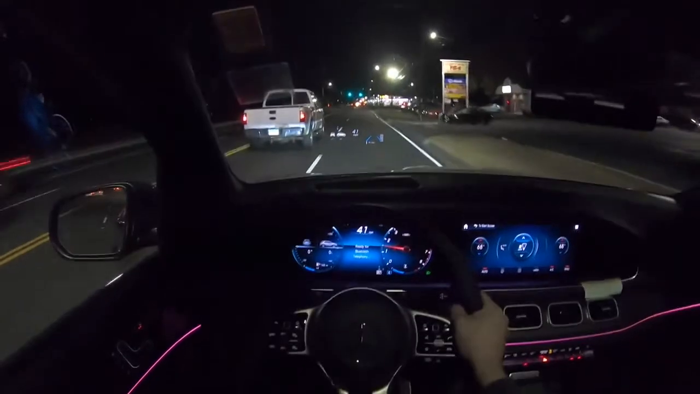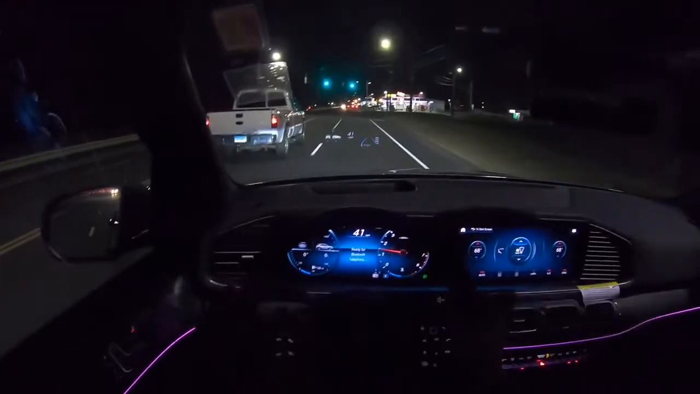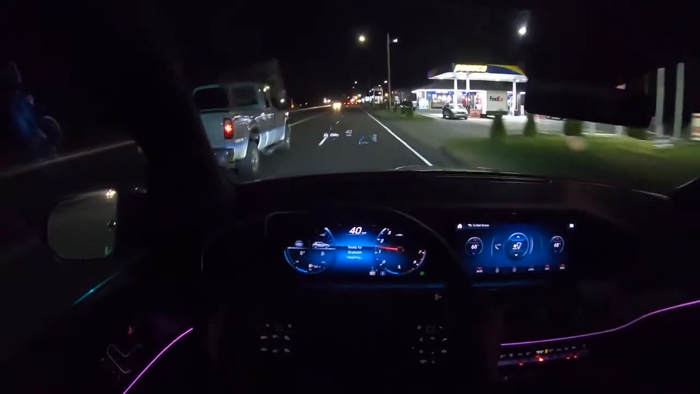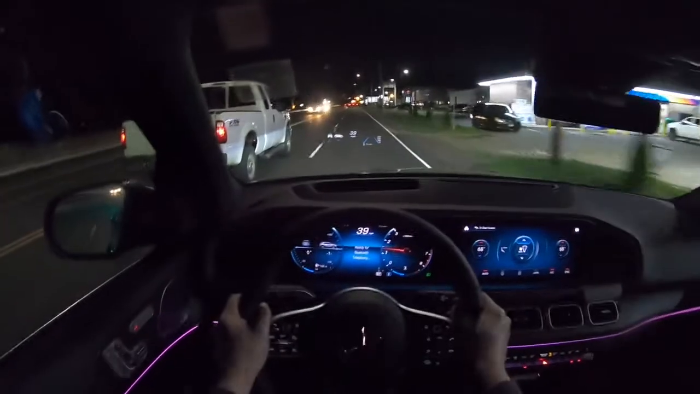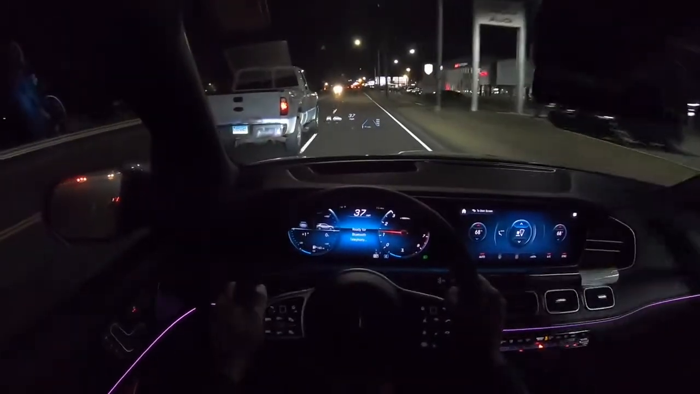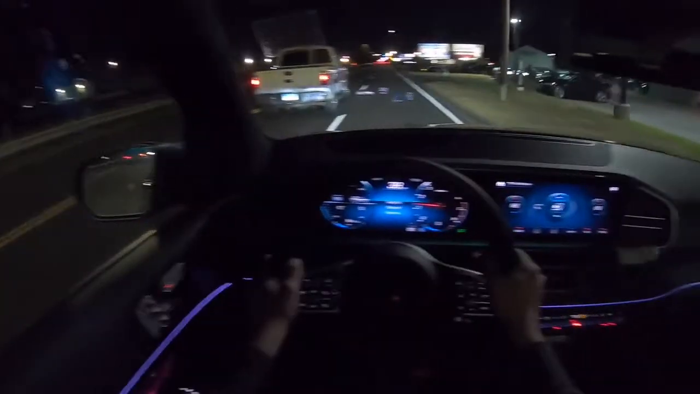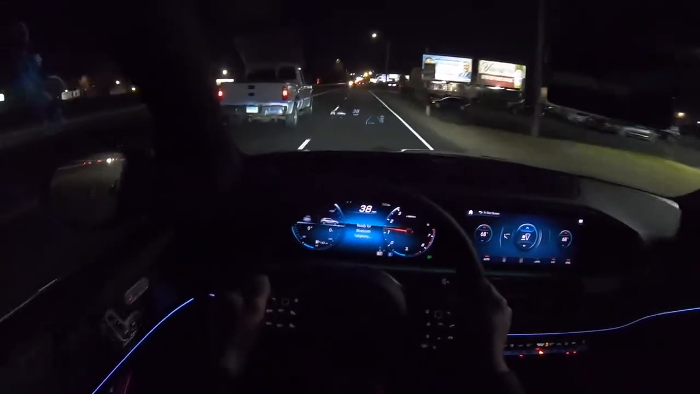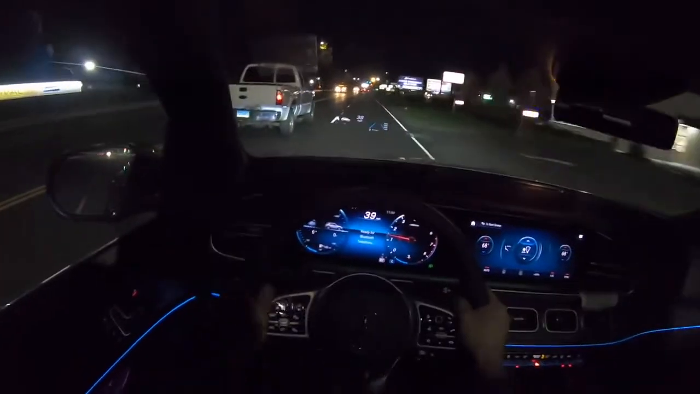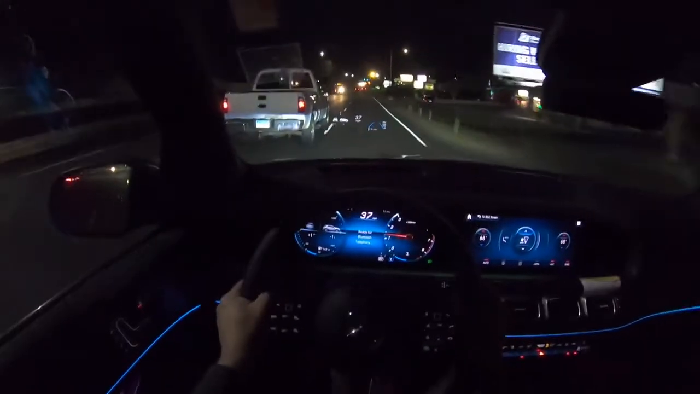So the engine is a 2.0 turbocharged 4-cylinder engine connected to a 9-speed automatic transmission. It produces 255 horses and 273 pound-feet of torque. And overall, guys, seriously, the wind noise does not exist in this GLE. It's so nice, so comfortable. And overall, it just feels amazing, honestly, driving this GLE.